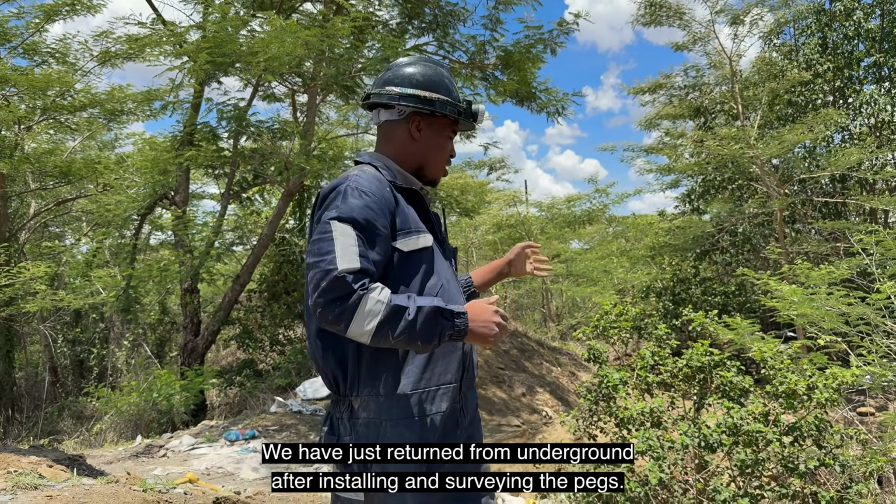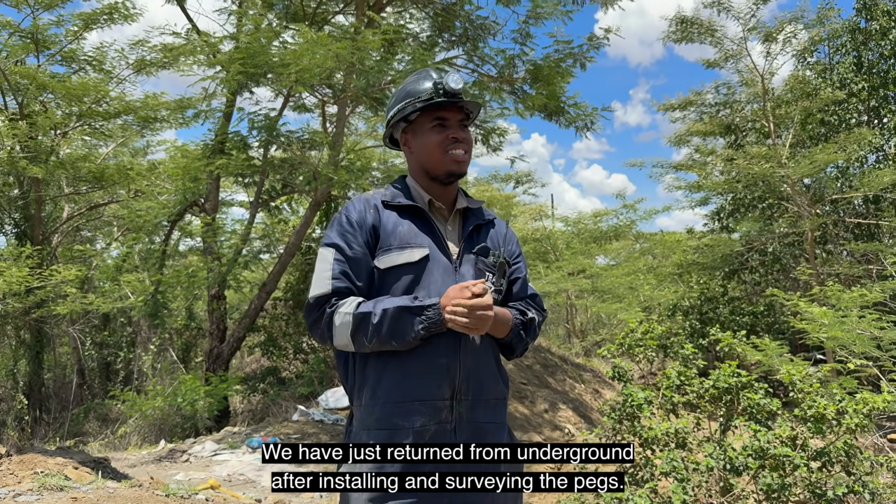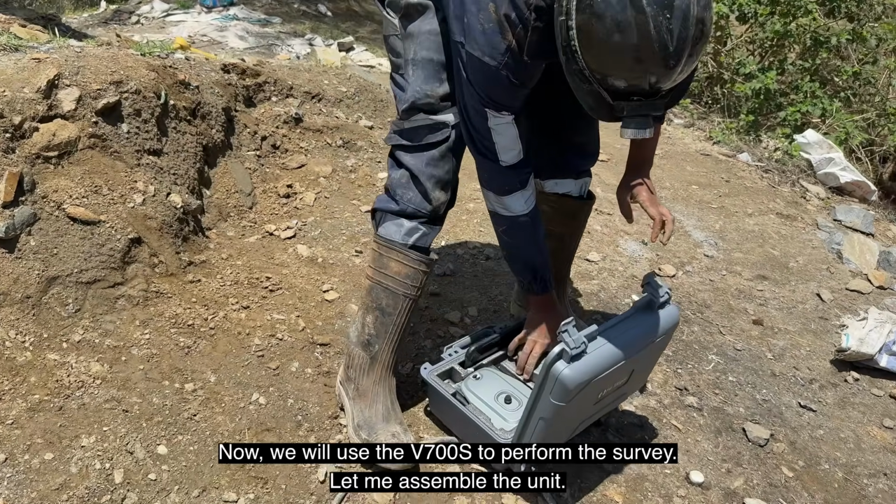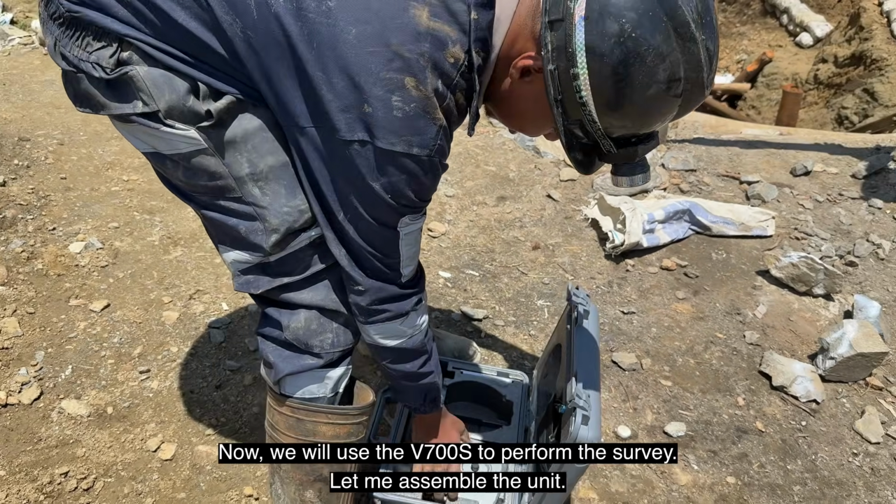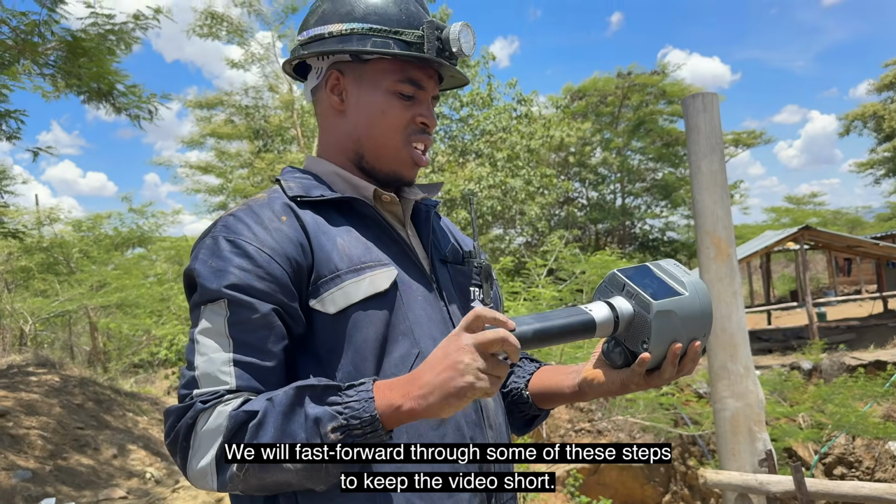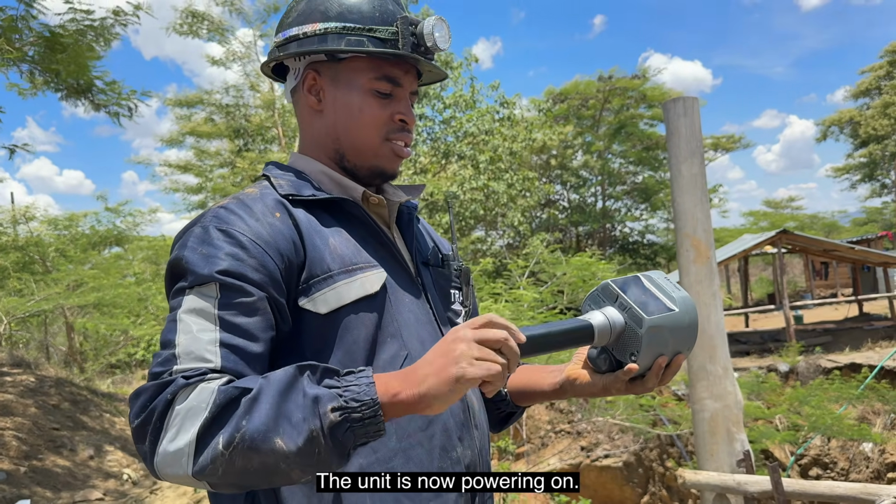So we've just come from the underground. We did our peg installation and peg surveys. So now we are using the V700S to do the survey. So I will just assemble the machine. This is the V700S. I think we will be fast forwarding some of these steps so that the video comes shorter.